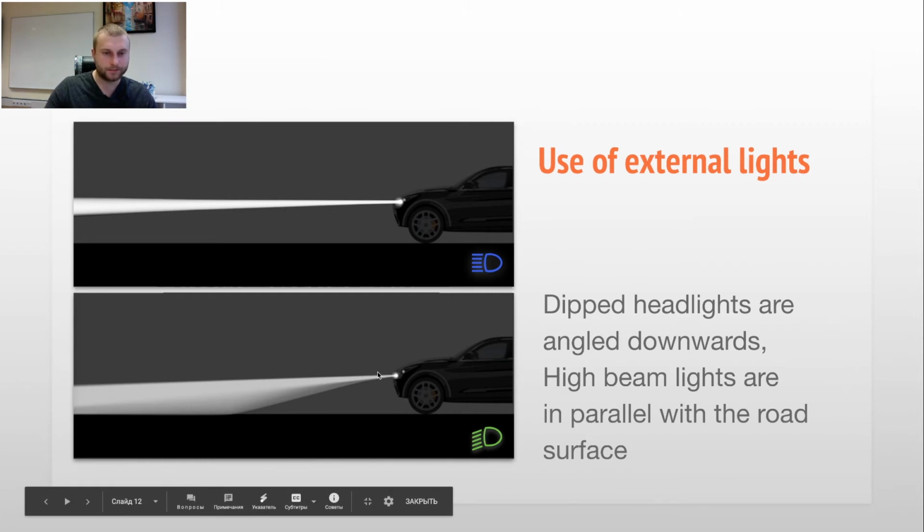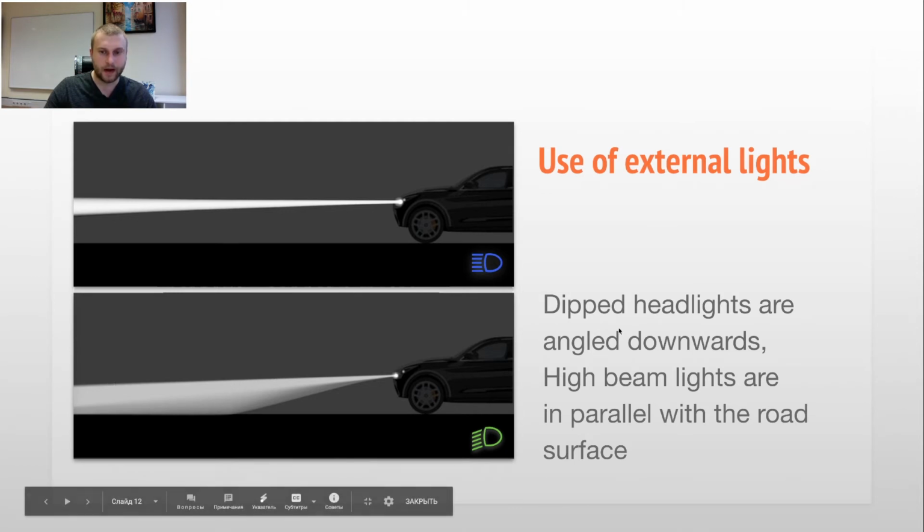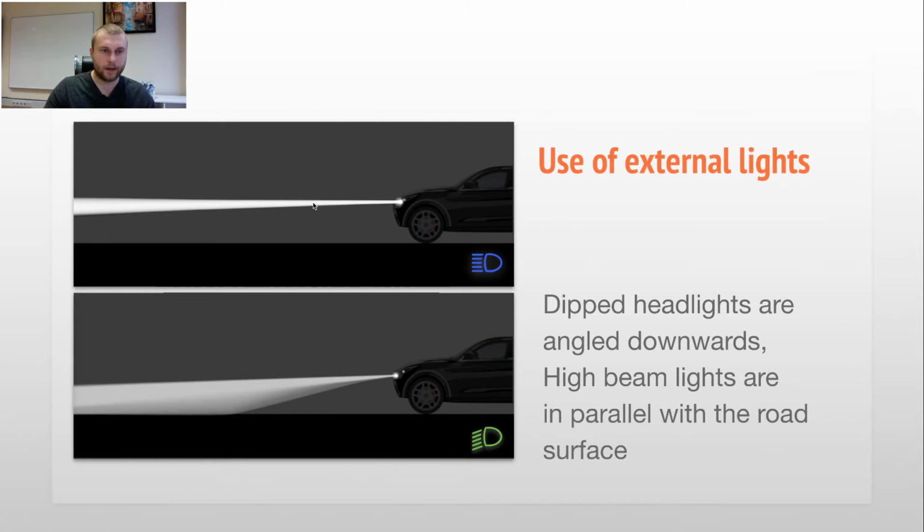They're usually illuminating the road downwards. Yeah, they are angled downwards. High beam lights usually go in parallel with the road surface, as you see.